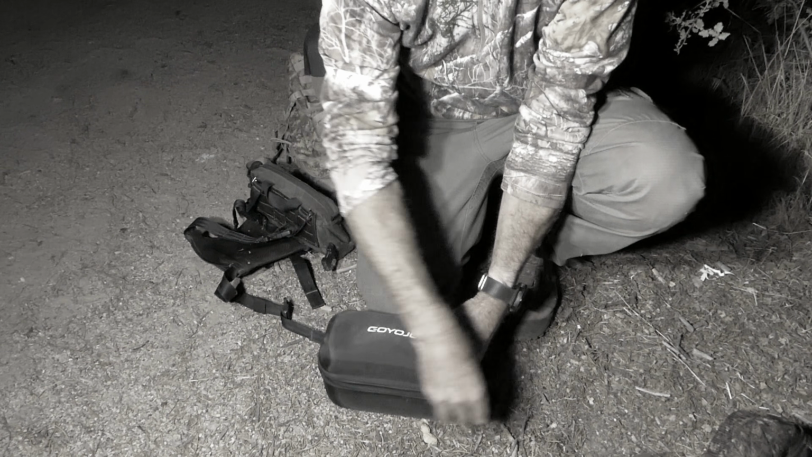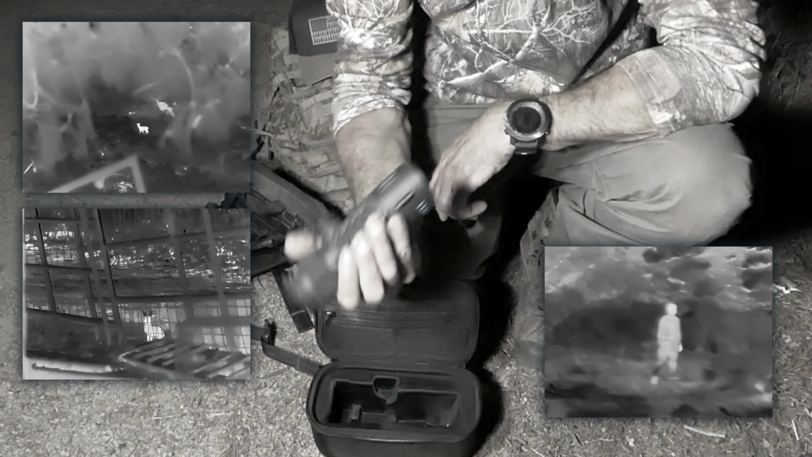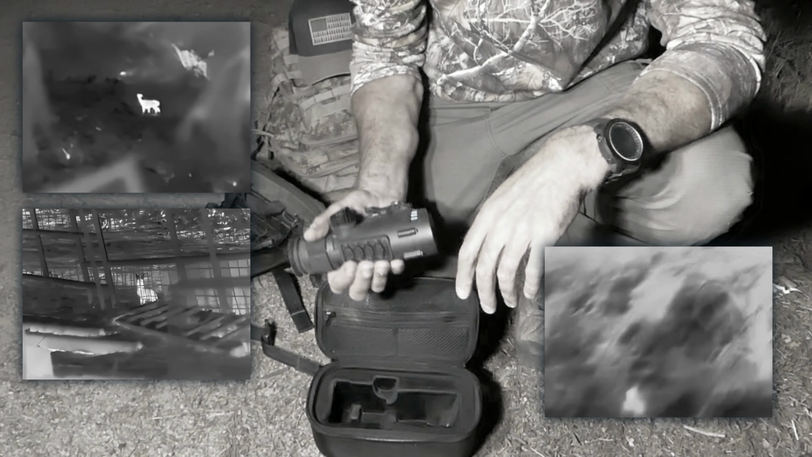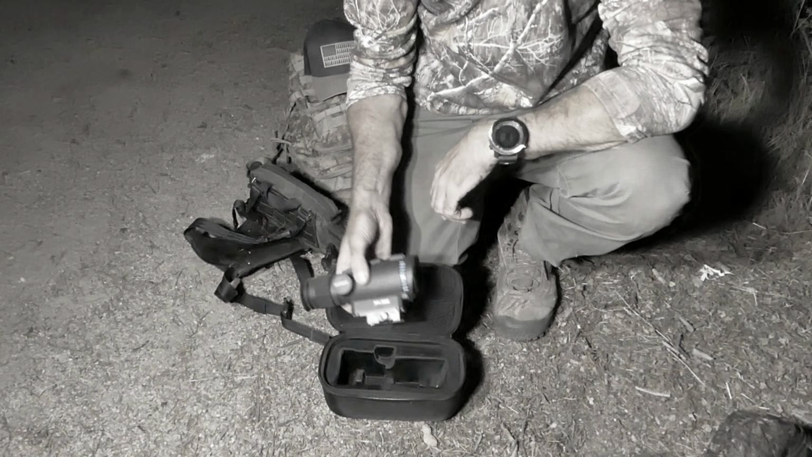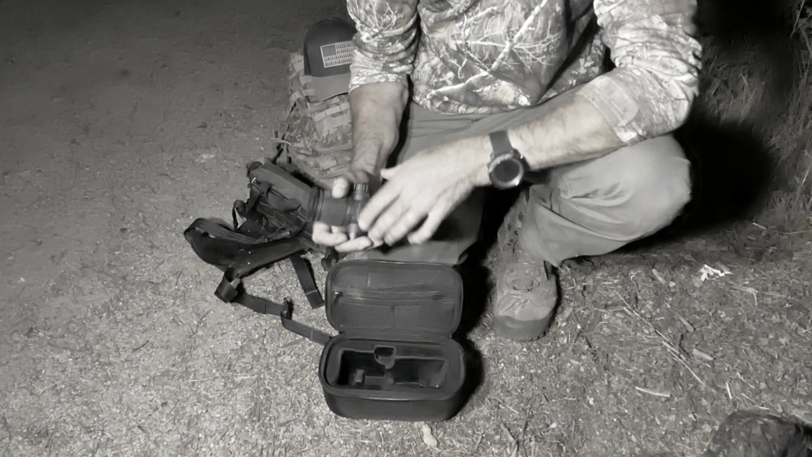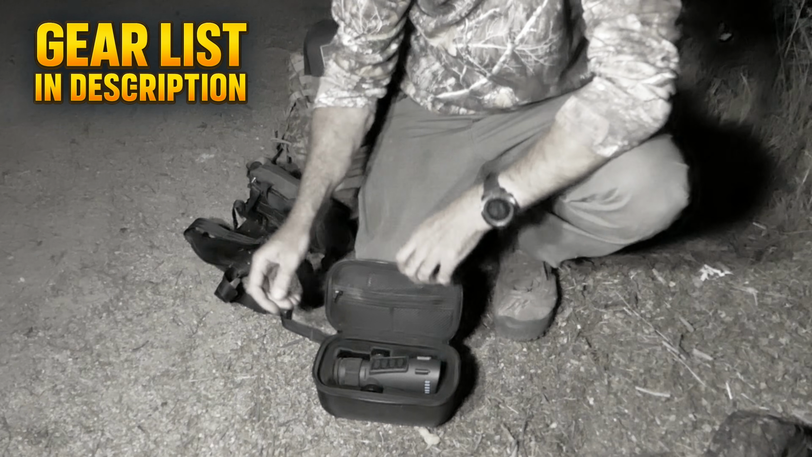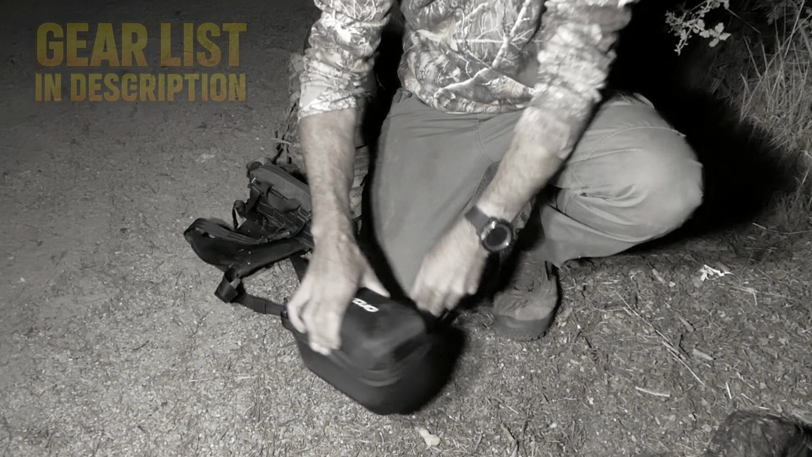Another thing I've been carrying lately is a little handheld thermal. It's pretty helpful if you're sitting down and you just don't want to shoulder the gun. If you're taking a break, it's kind of nice to scan with that. It is a rifle scope, but I use it as a handheld, and it seems to work pretty well, and it's definitely helpful for spotting these coyotes come in.